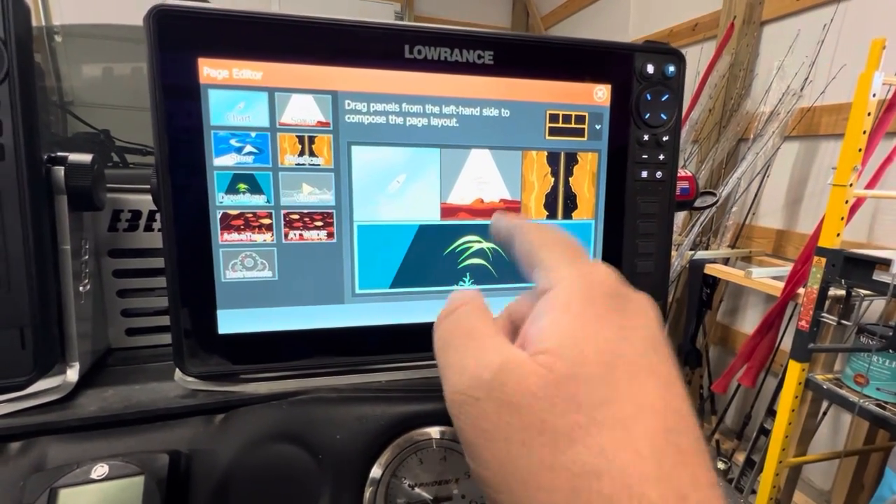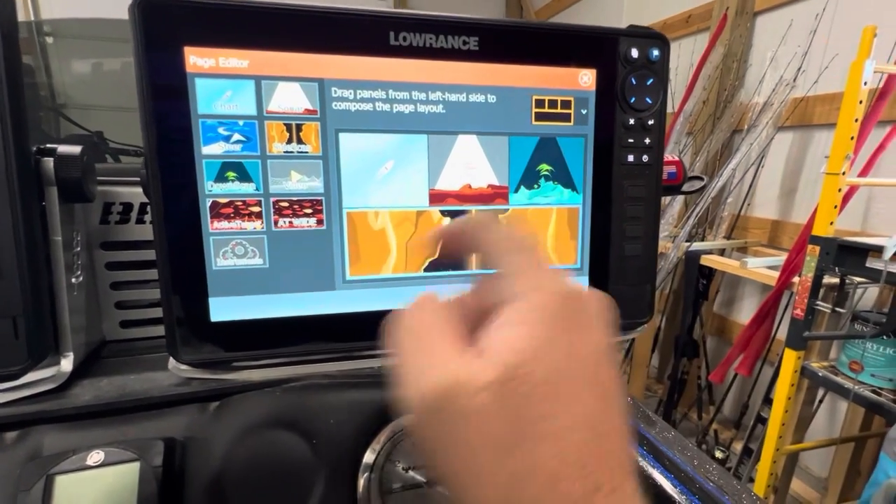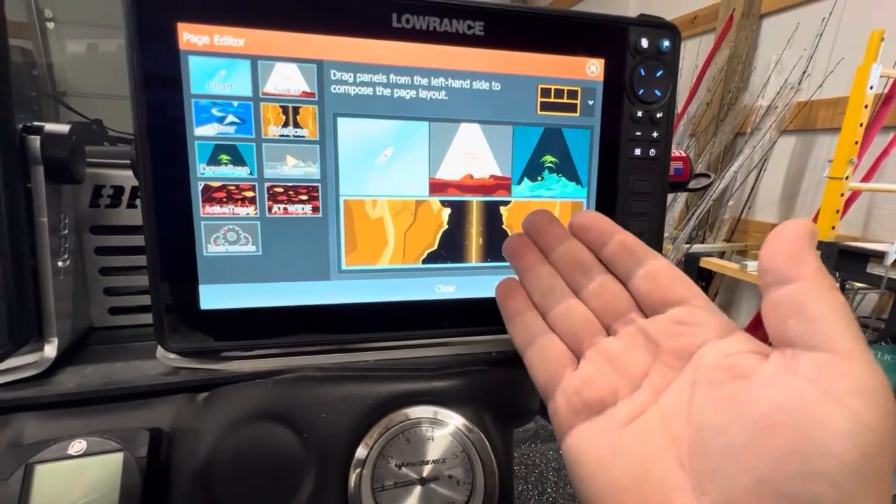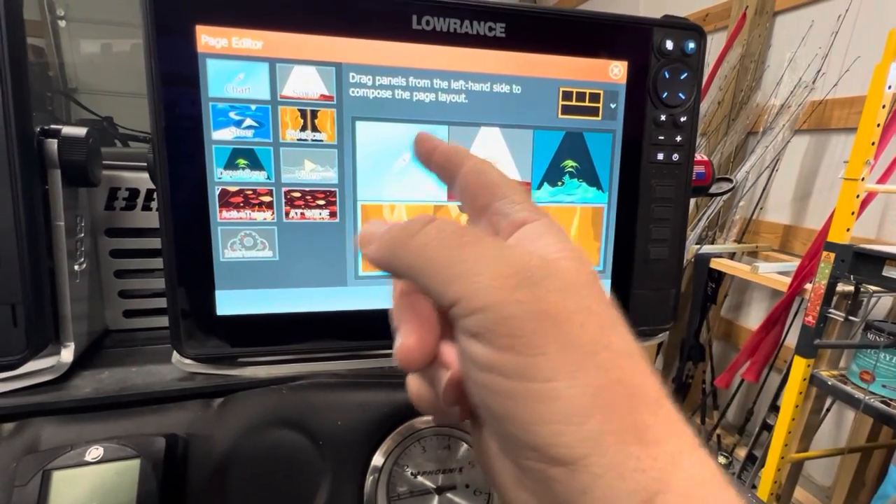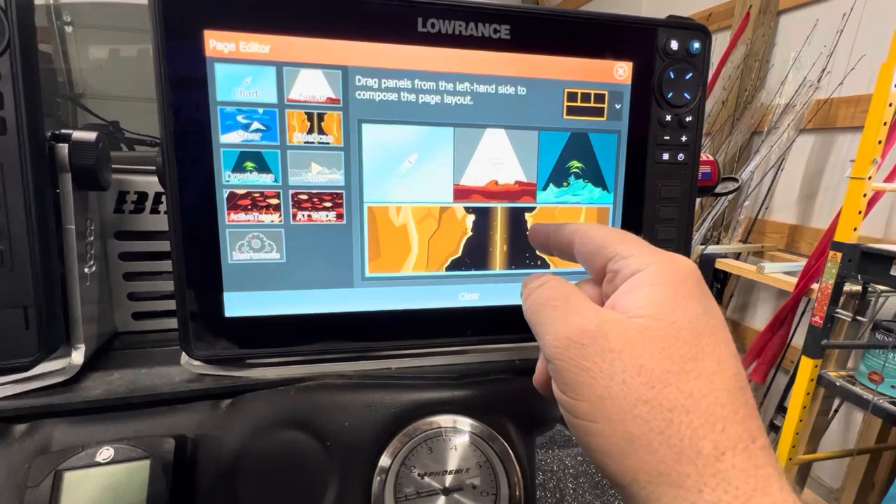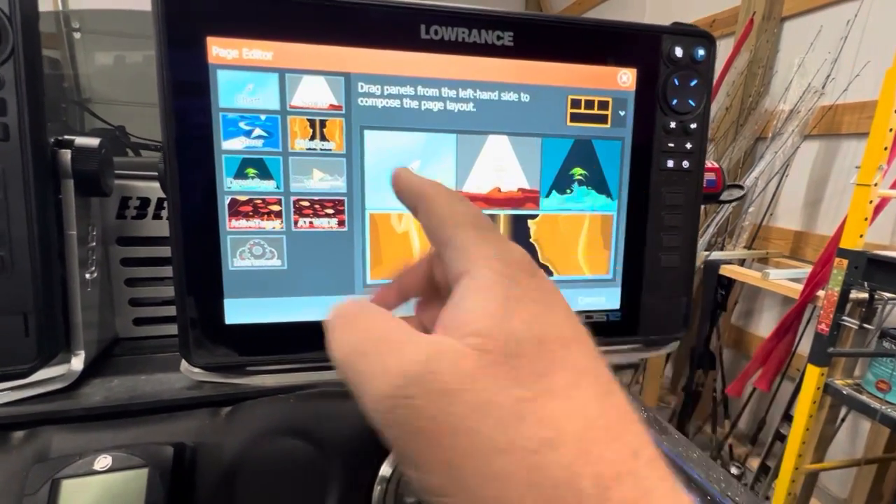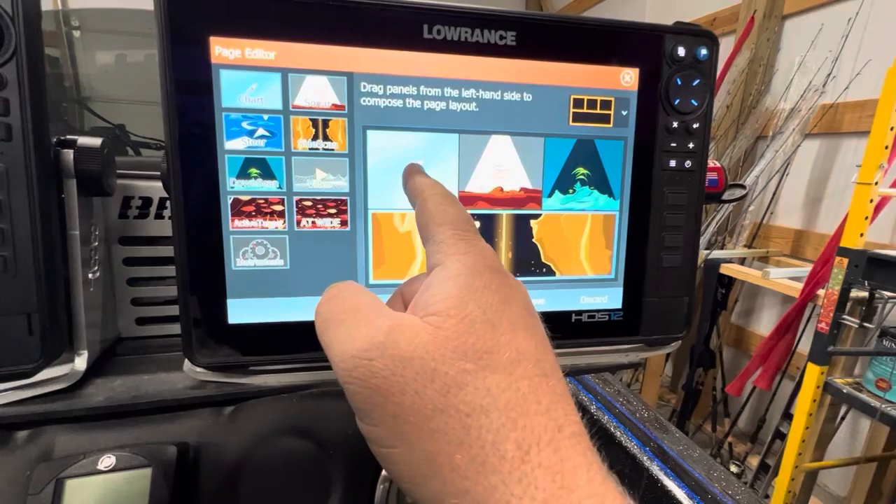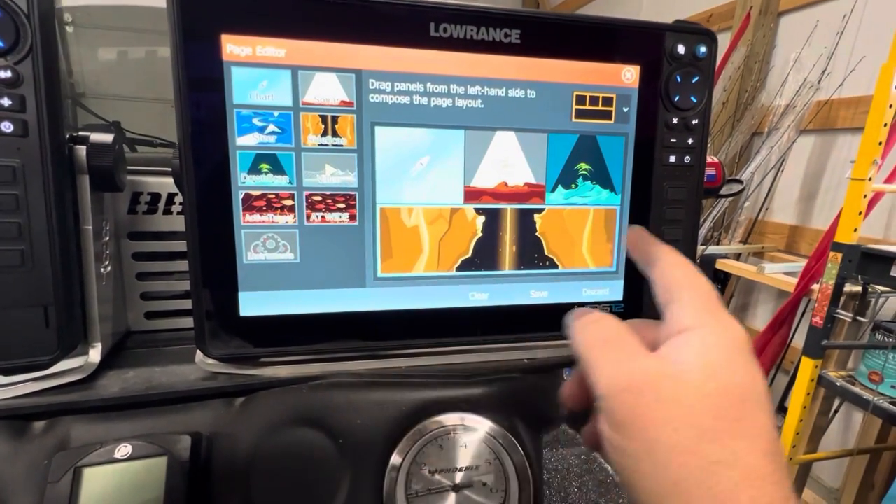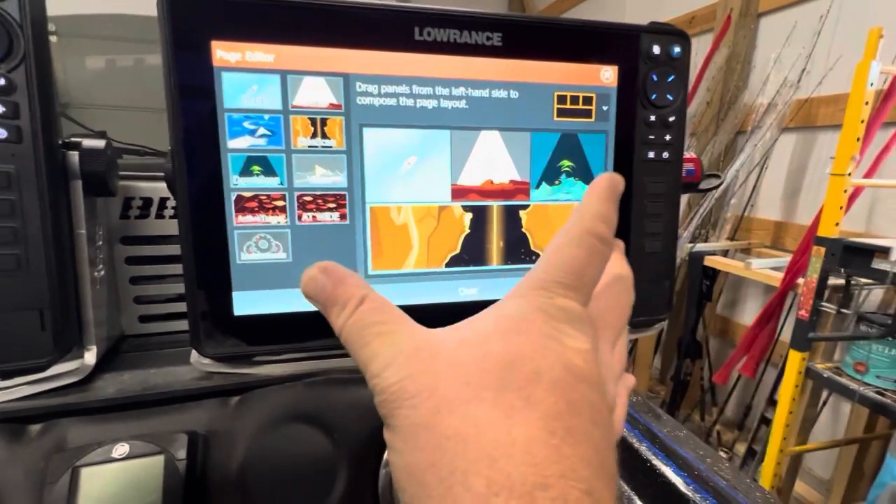Right now it has down scan down here, so we're going to exchange that for this. All right. So that is essentially how I like my screen. Mapping on the left, 2D sonar, down scan, and side scan. These 3 are interchangeable to me. They can go anywhere. I just have the preference of keeping my map over here and 2D and down scan. But it's very important that the side scan is the width of the screen.